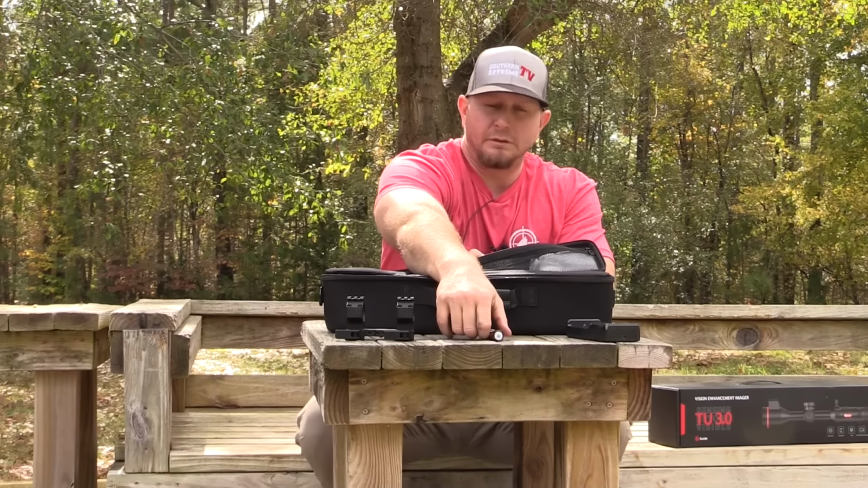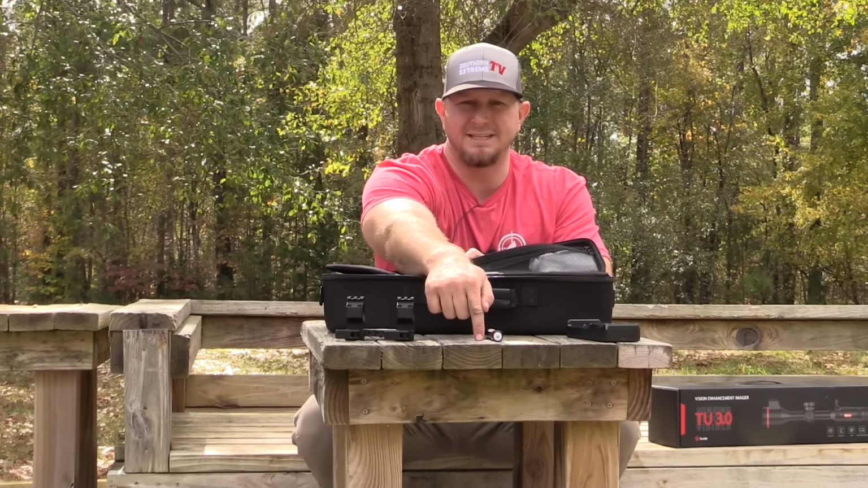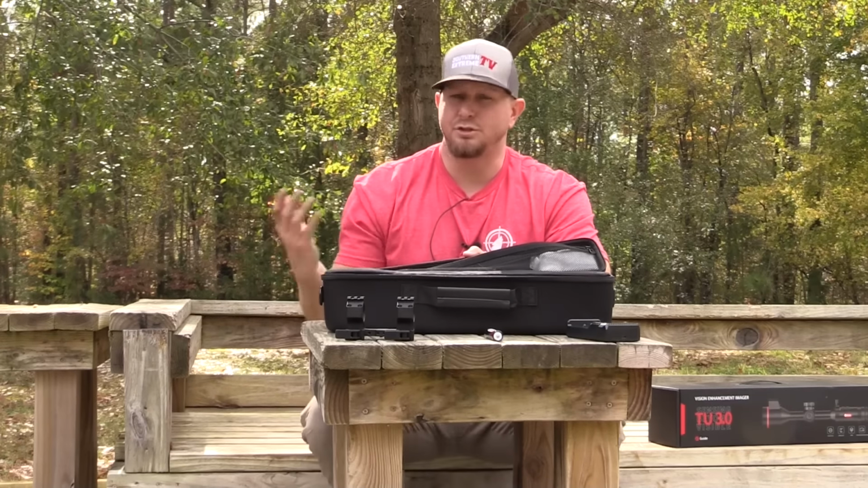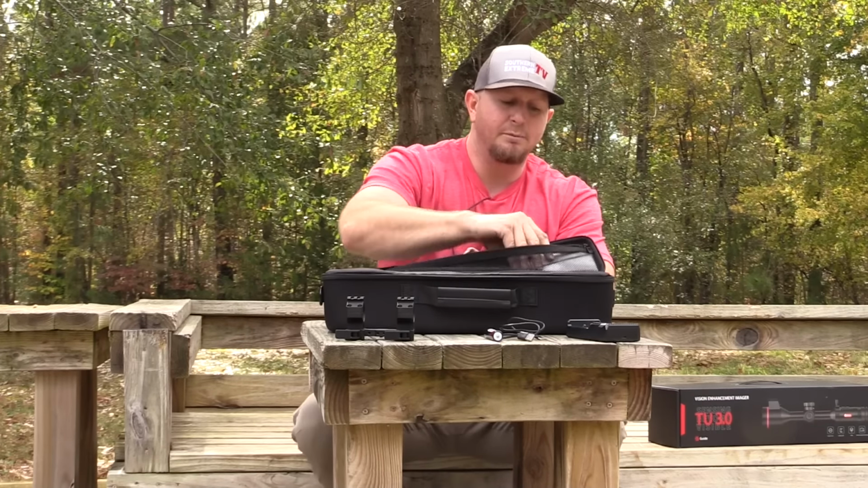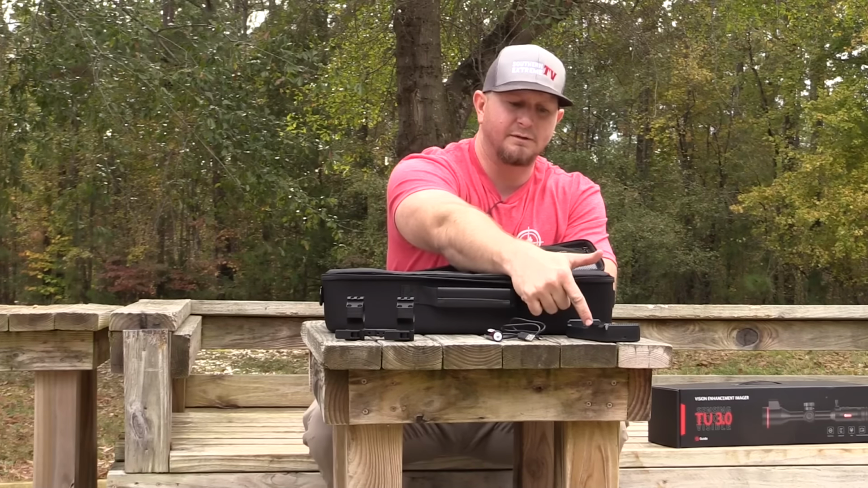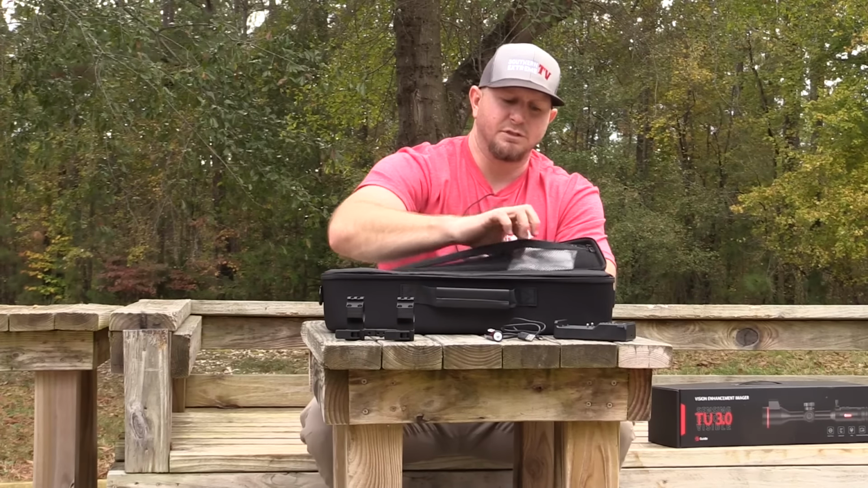But if you're like me and sometimes you forget to charge your stuff, obviously you've got the 18650s that are kind of a backup or a foolproof method of making sure that you always have some type of battery source with you to power that optic. You get a USB-C cable, which is how you charge the scope. It's also your connecting device over to your dual battery charger for those 18650s as well.